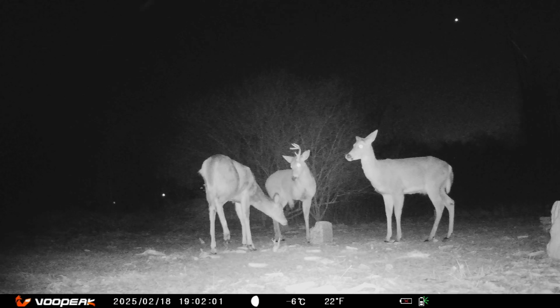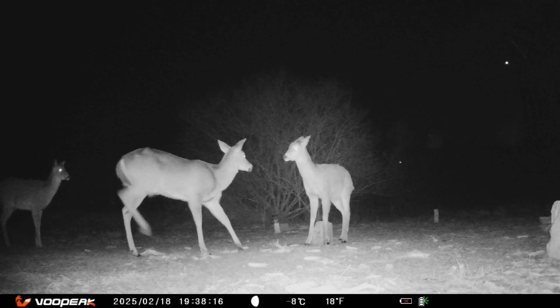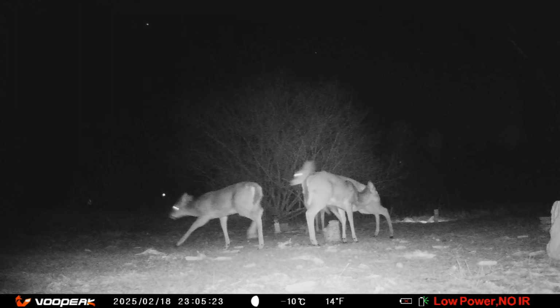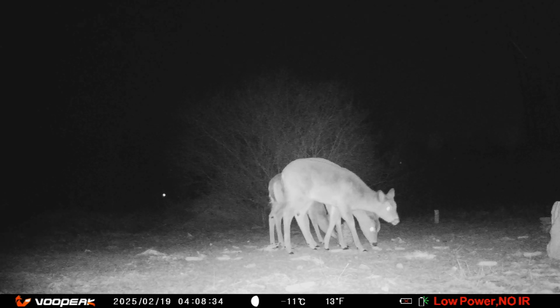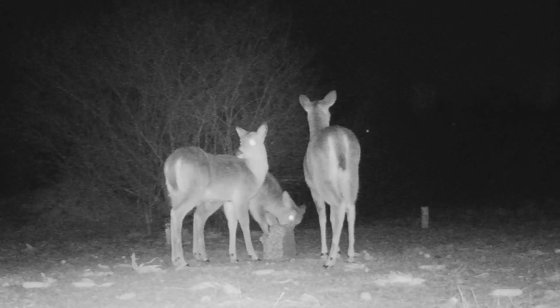Oops, he lost it. With a tap of the hoof and a nod of the head, you're not going to eat. Wait a minute, we have to wait and see who's going to get to eat. These guys aren't getting along very well. Antler pushing going on. So far, so good. I wonder if this is the mama with her not-so-little ones.